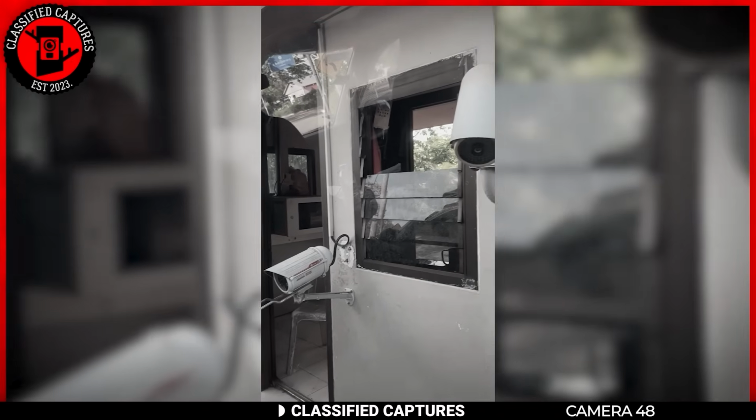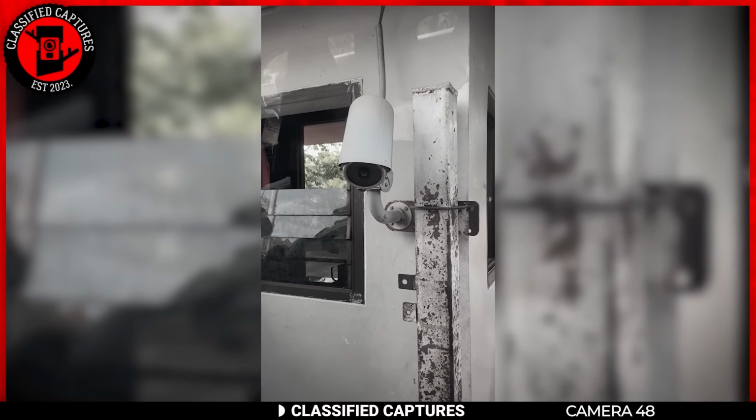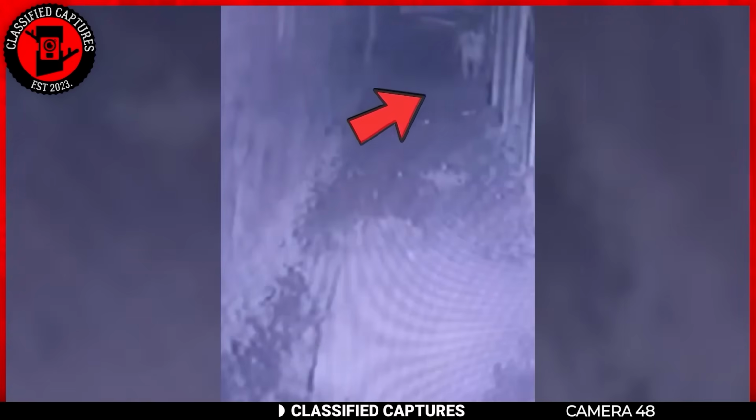So here's a rather spine-tingling story captured by a street security camera in a quiet town. In the dead of night, this video shows a girl dressed in a white gown, but her movements are far from ordinary. She's walking in a strangely crouched position, adding an unsettling aura to her presence. As she gets closer, things take a very strange turn.